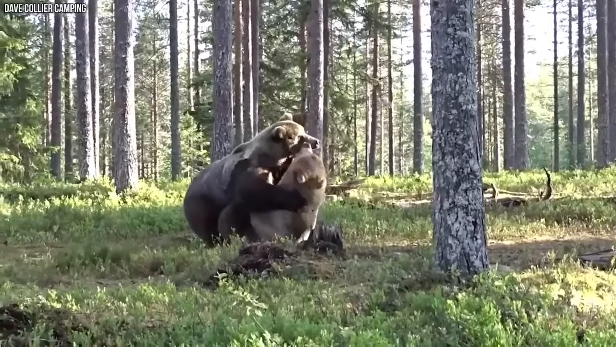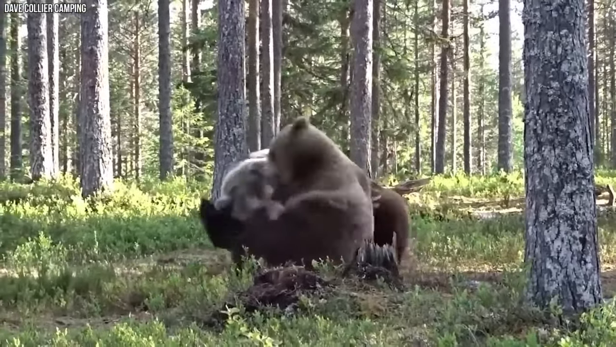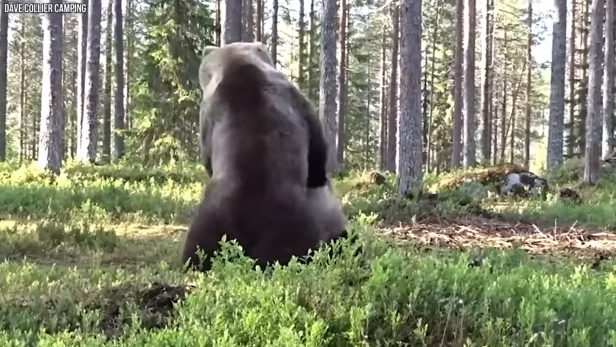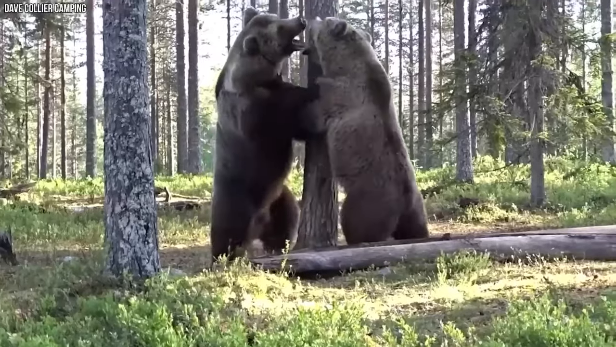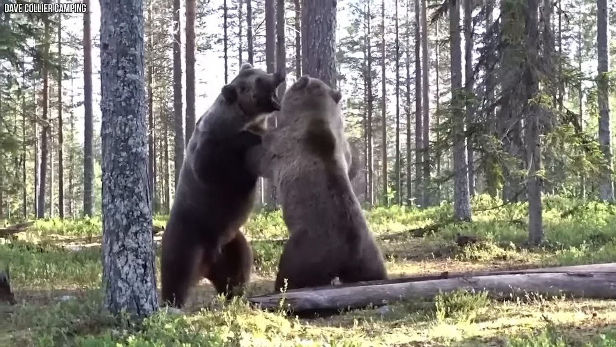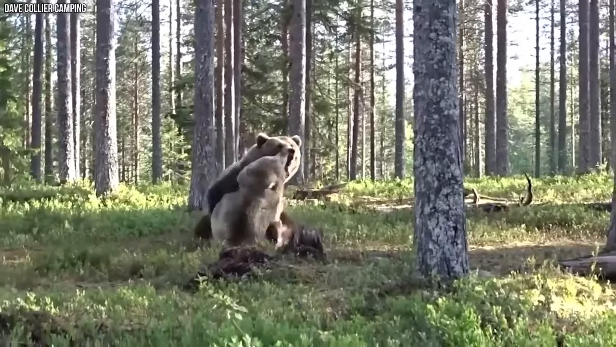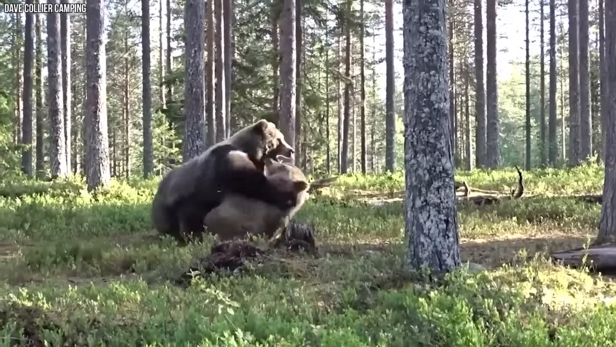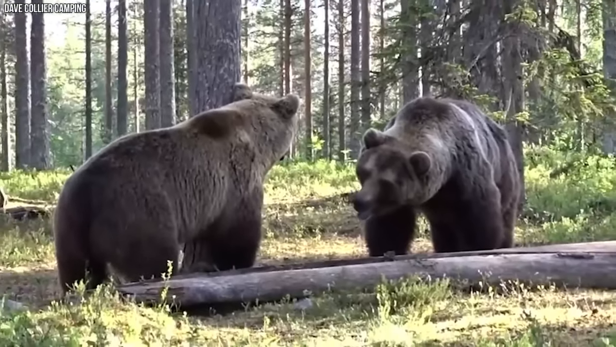Their fur was flying, their claws were clashing, and the forest was echoing with their loud roars. It was like watching nature's wrestling match, and we had the best seats in the house. The fight was so intense that it gave us chills, and we couldn't even breathe. It was the kind of exciting showdown we had only imagined.